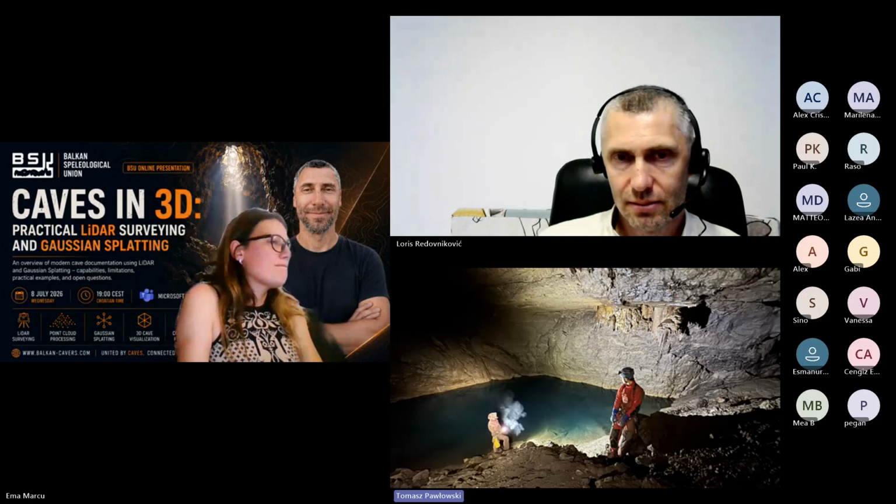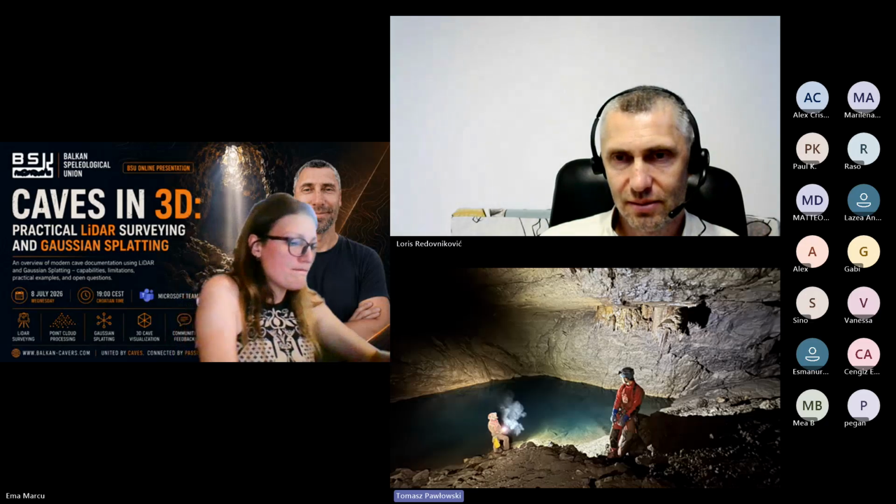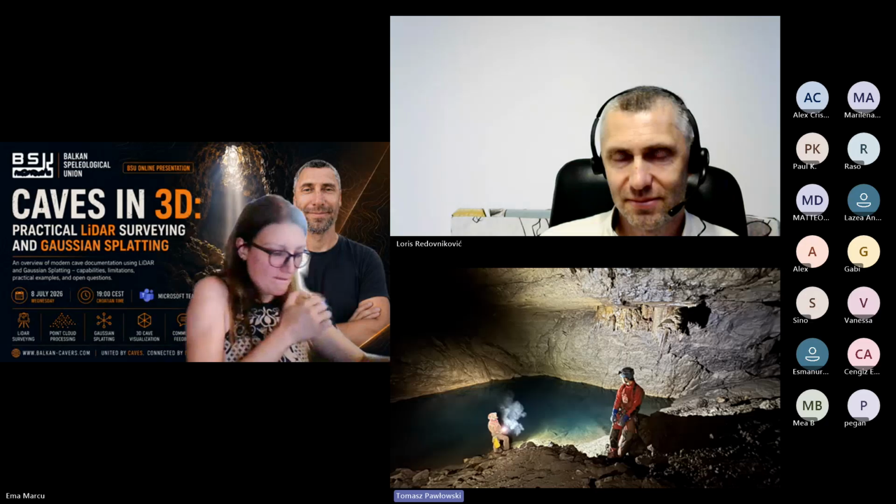Last time, if we go into some deep and long cave, we take two LiDARs and we have four surveys. More chance to have the same results. It is much easier.